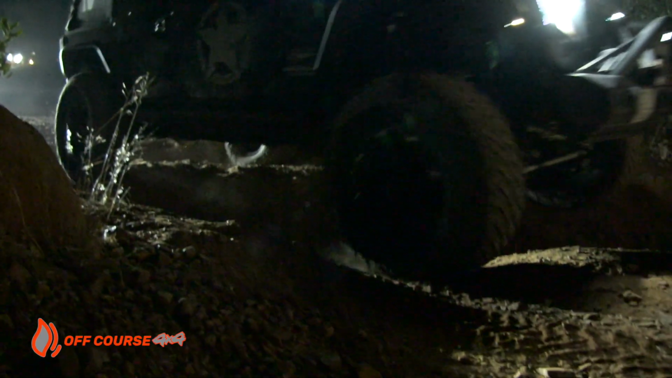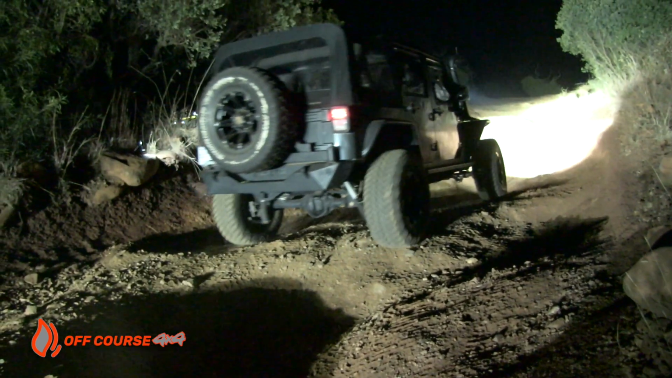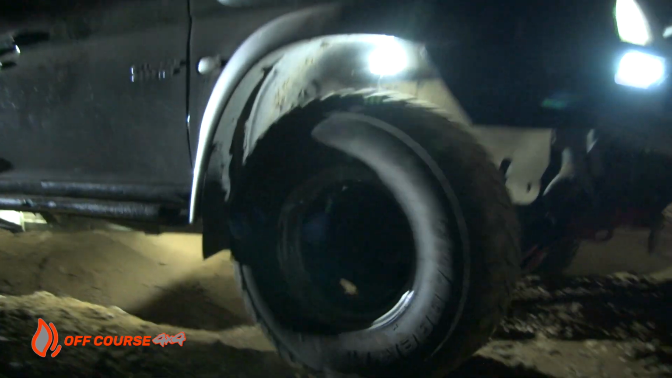Marius Coetzee follows in his Sahara, and the dark under his Jeep is shouting for rock lights to be installed. Off-Road Addicts follows in his Colt for his first time on the Wildt 4x4 trail.